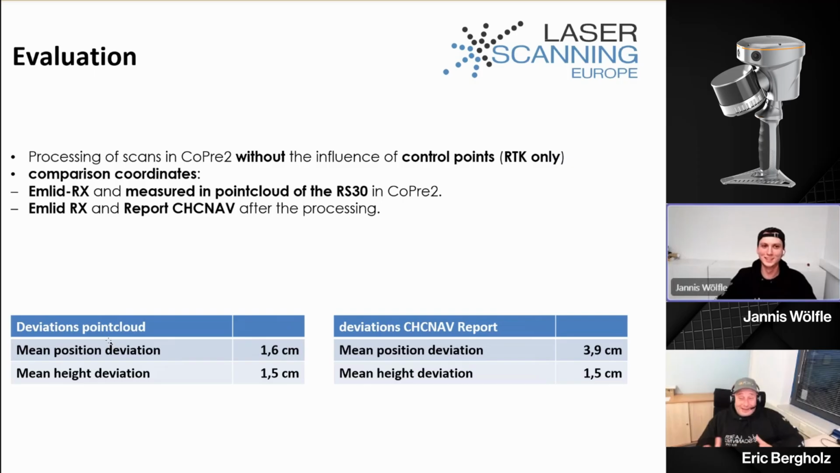But let us come to the results. Here's the evaluation. I processed the scans in Copri 2, which is the LiDAR processing software from CHCNAV, without the influence of GCPs. I just used the RTK data.